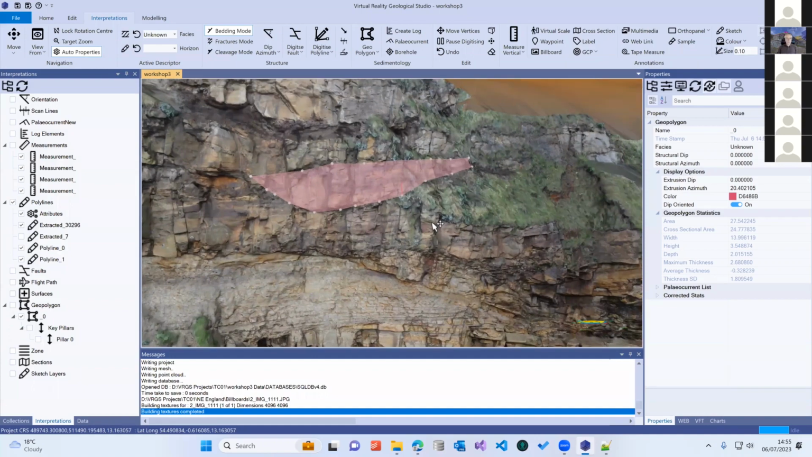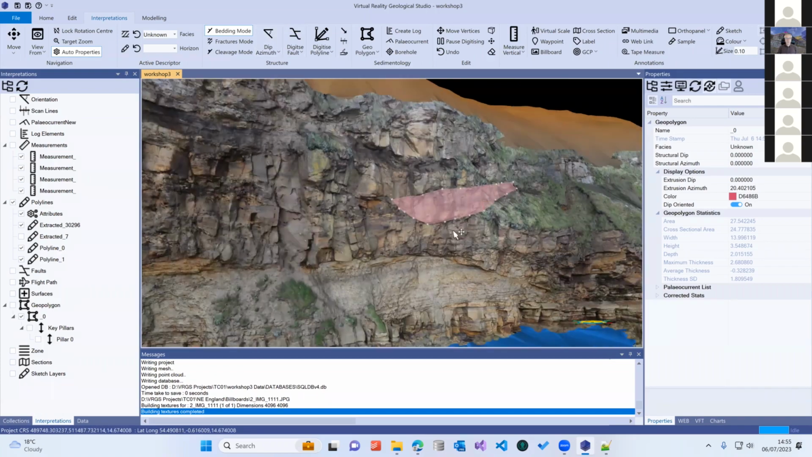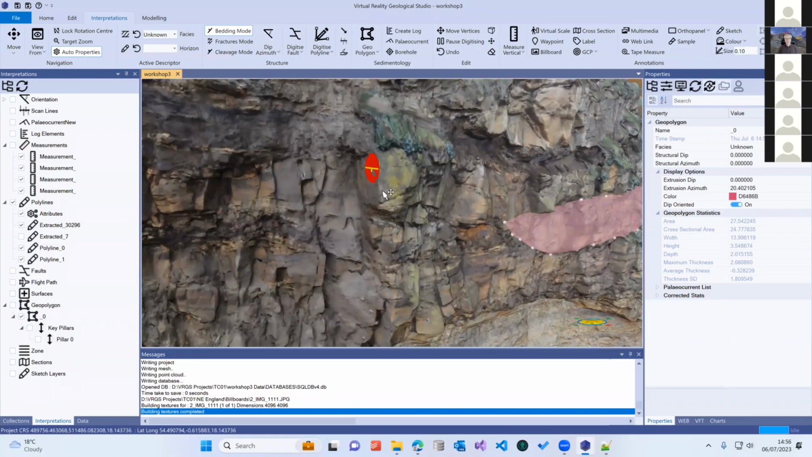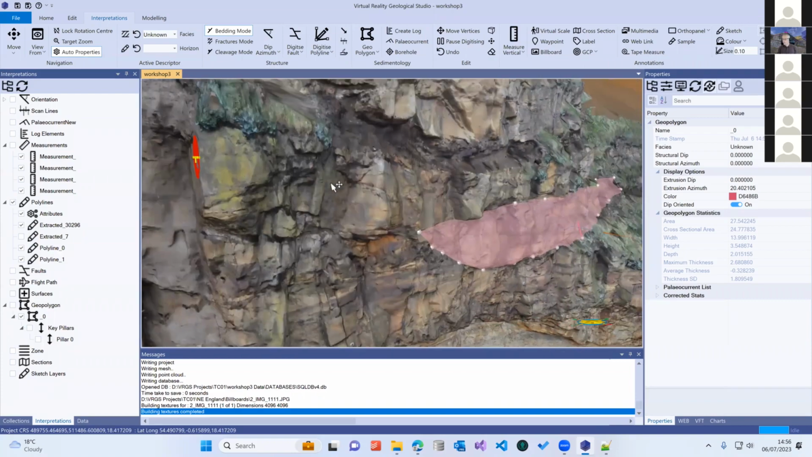Let's have a quick look at dip azimuth tools. So making structural measurements. Again, a variety of different ways that we can do that. So there's 3 points. We'll generate a structural measurement. I've just seen, sorry, I missed a couple of messages.